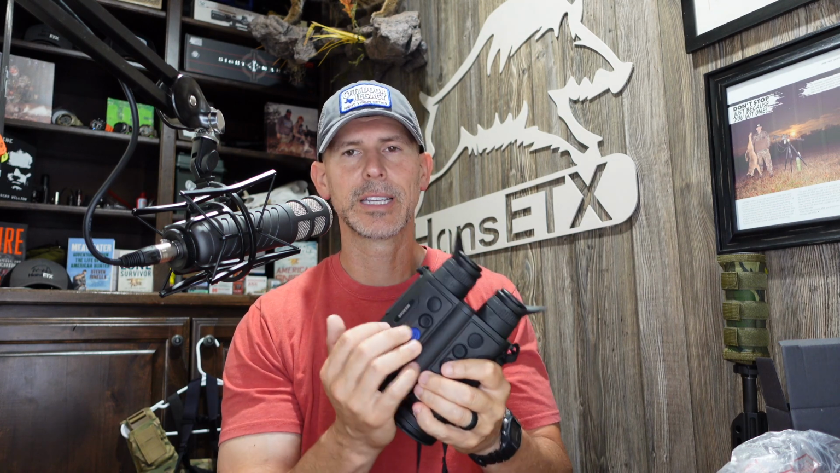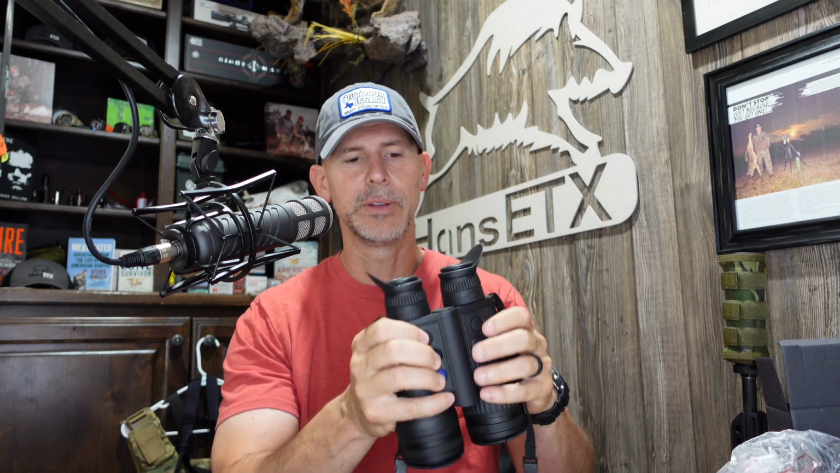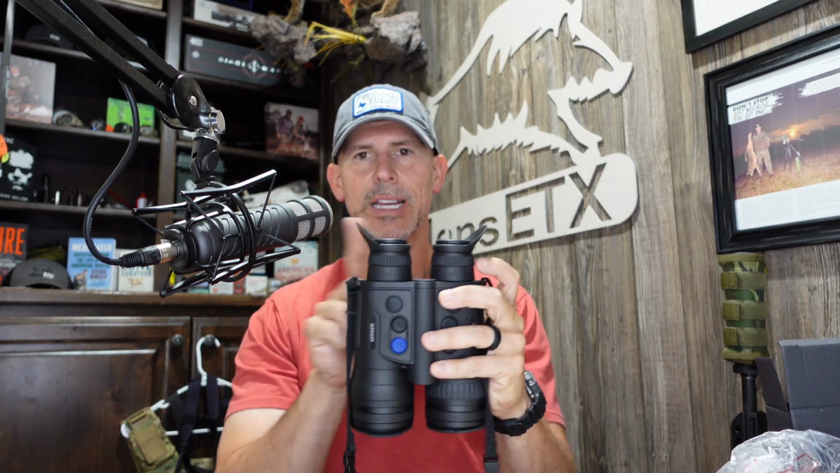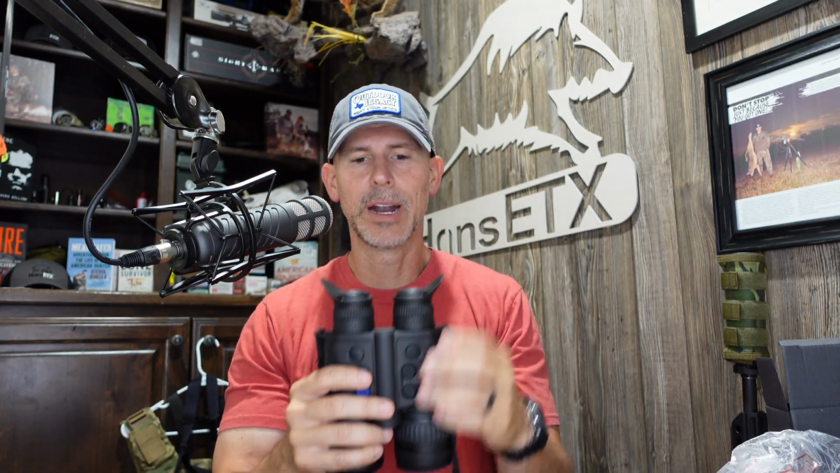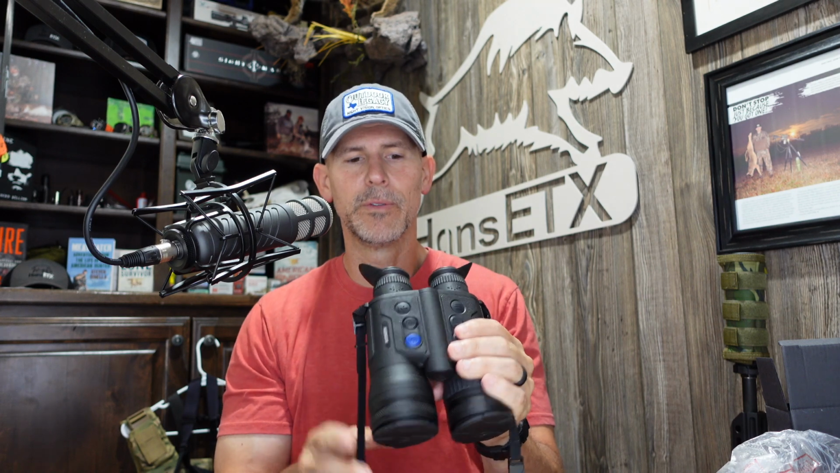The button layout, 6-button layout on top, right here, easy to access with gloves on. Very user friendly in that way. Easily find the button that you need in the dark, no problem at all. Found that to be very good. The eyepieces, they adjust in or out. So depending on how wide your eyes are, you can move these out, you can move these in to make it more comfortable of a fit.